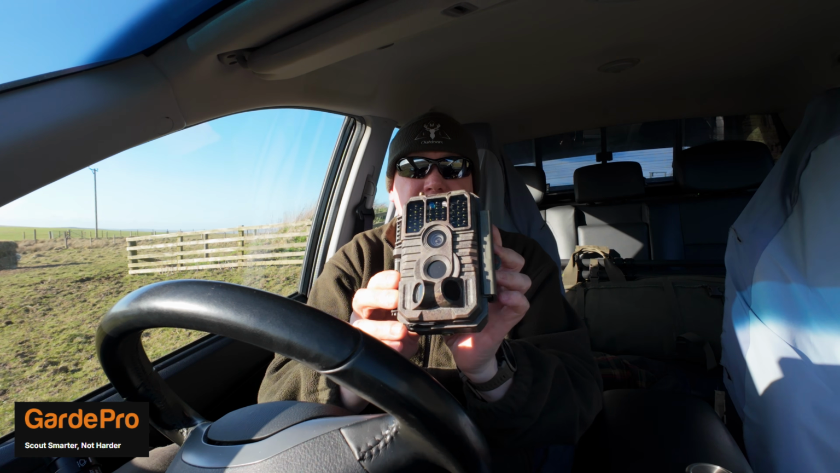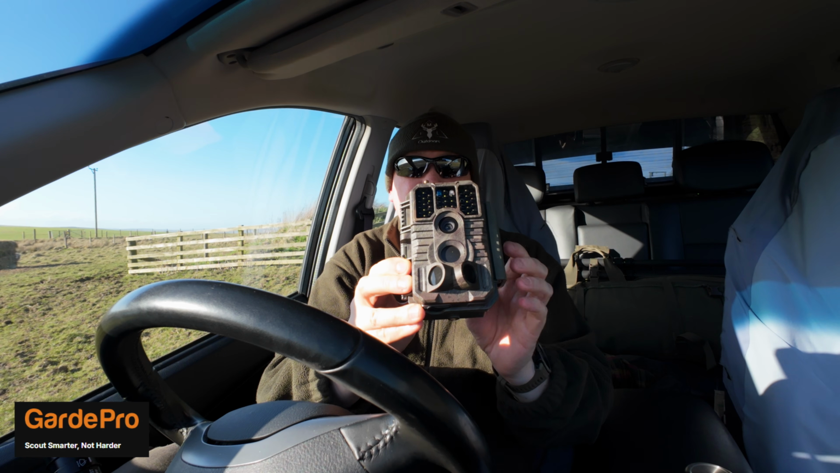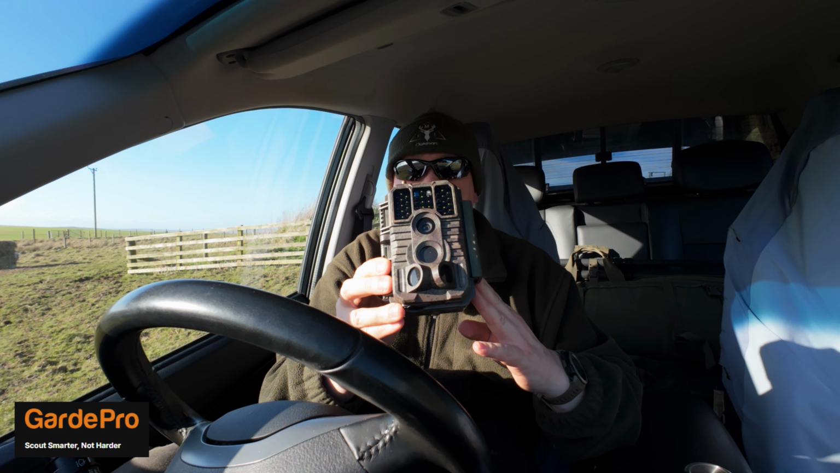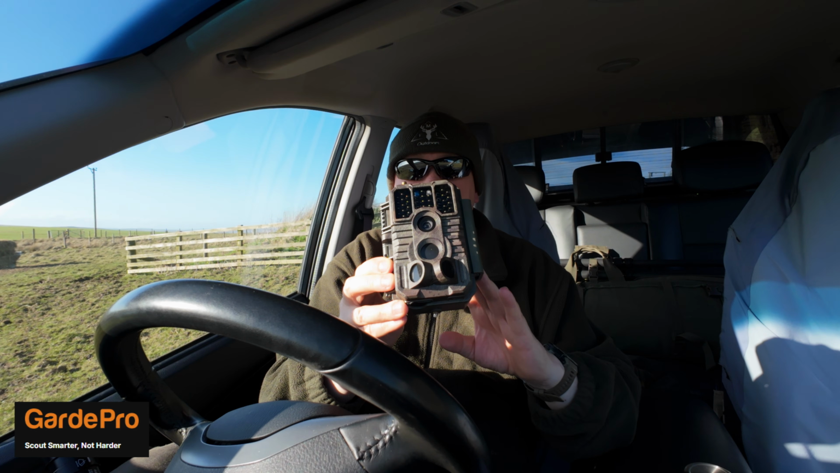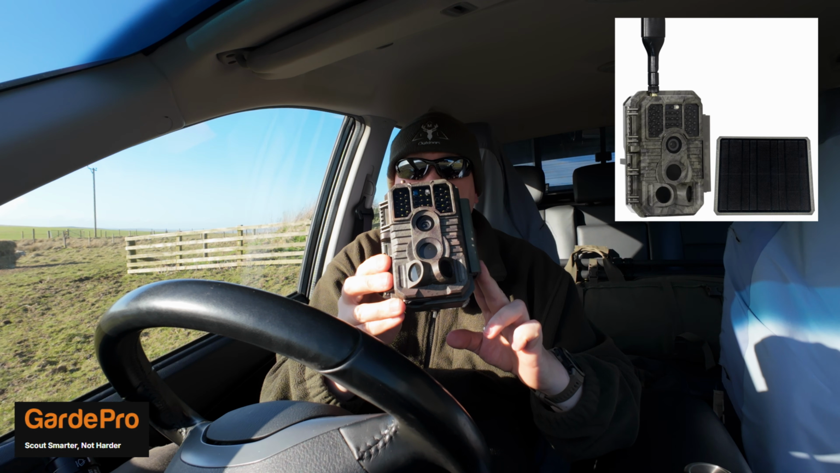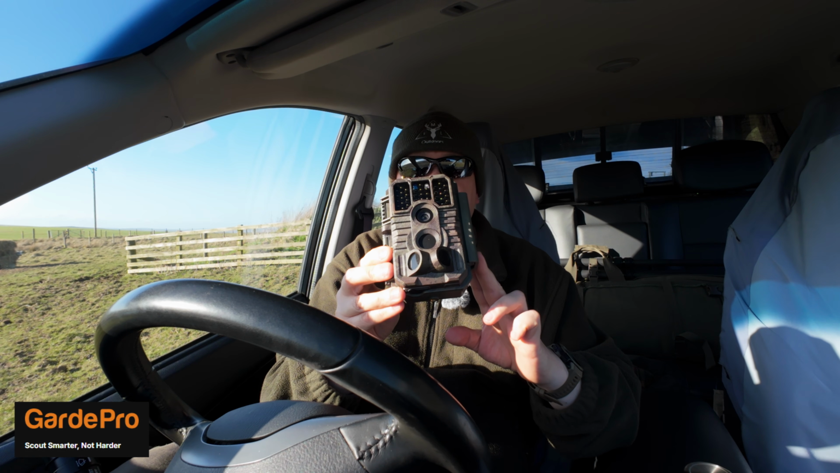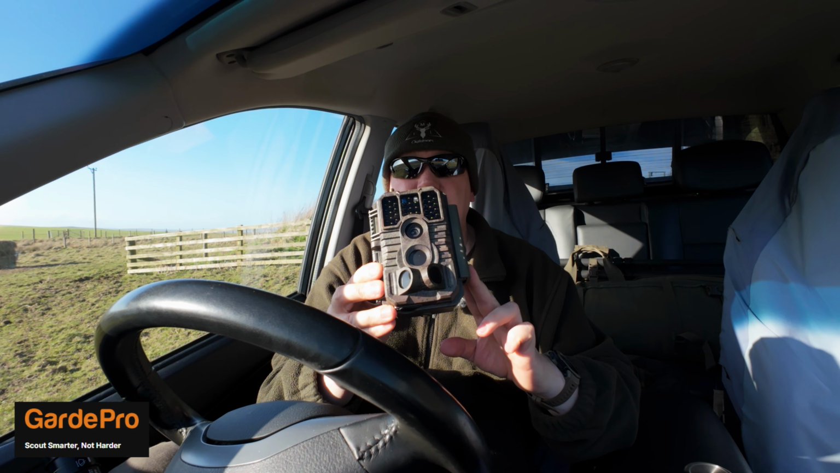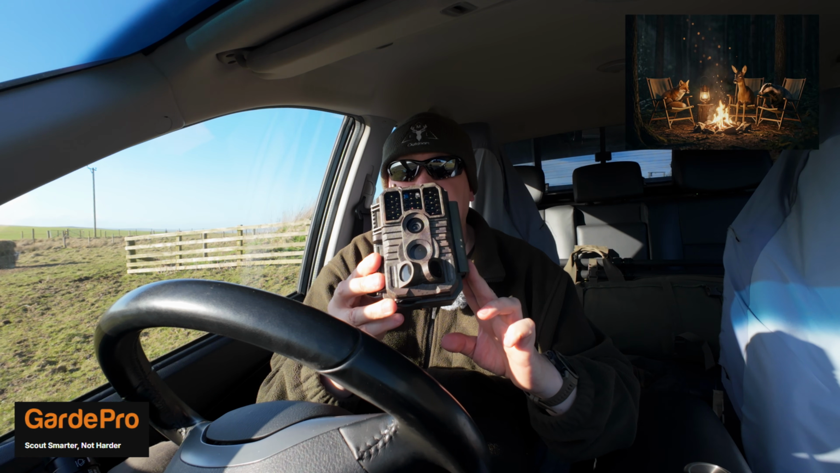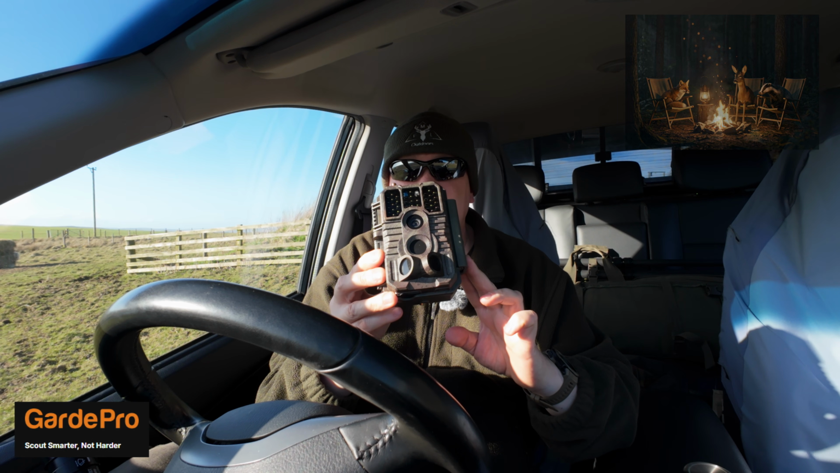And as you can see, it's a well-built camera, really sturdy. I haven't put the antenna on yet. GardePro have actually sent me their solar panel that goes with this. I'm not putting that out today. I will do it another day when the weather gets a bit better. But the battery in this is going to last plenty for the time it's going to be out. I'm going to leave it out for a couple of weeks. We'll see what we get. You know, we should get some deer, foxes, badger, hopefully, and anything else that happens to be crawling around.